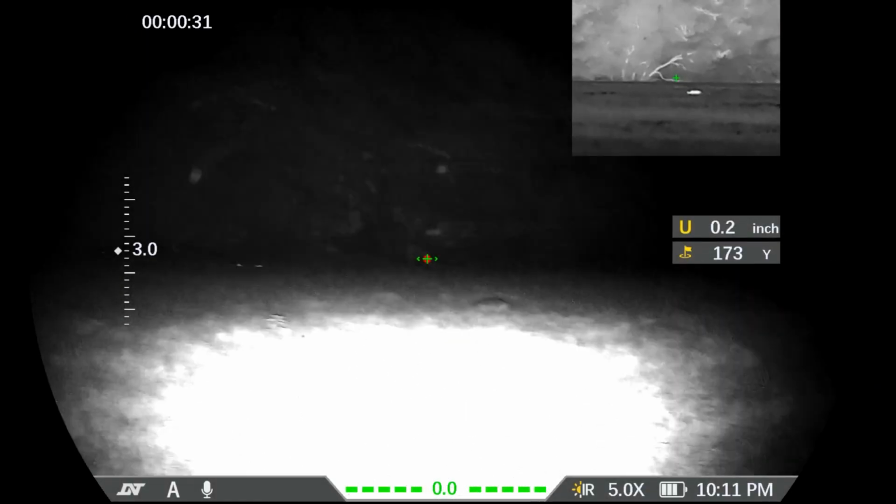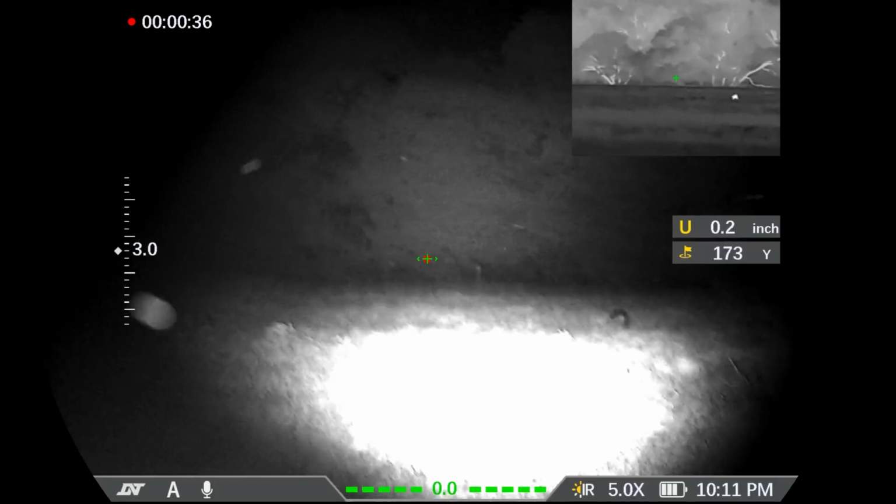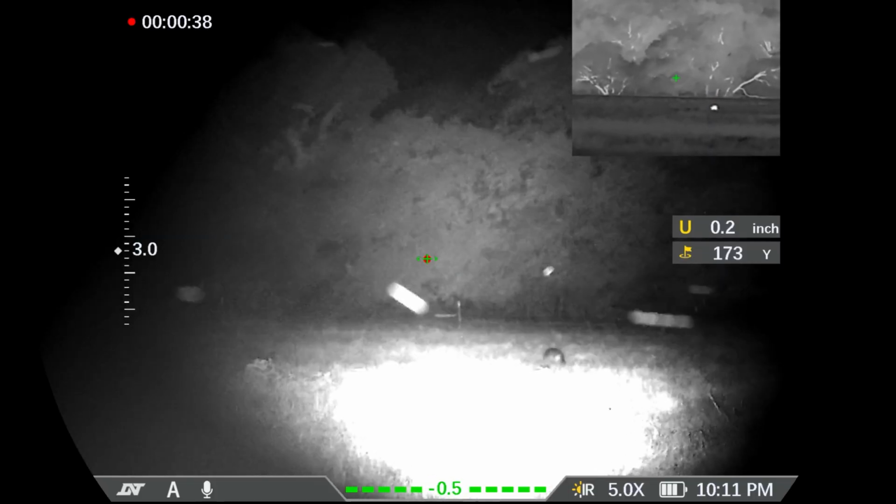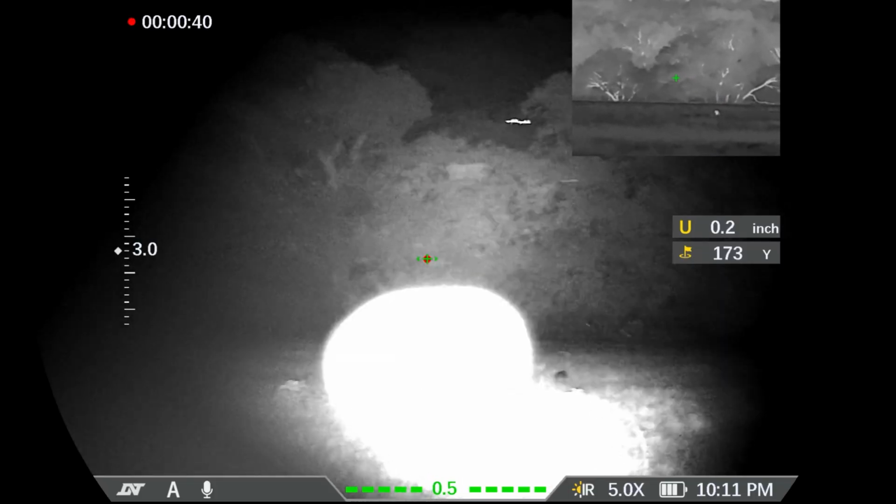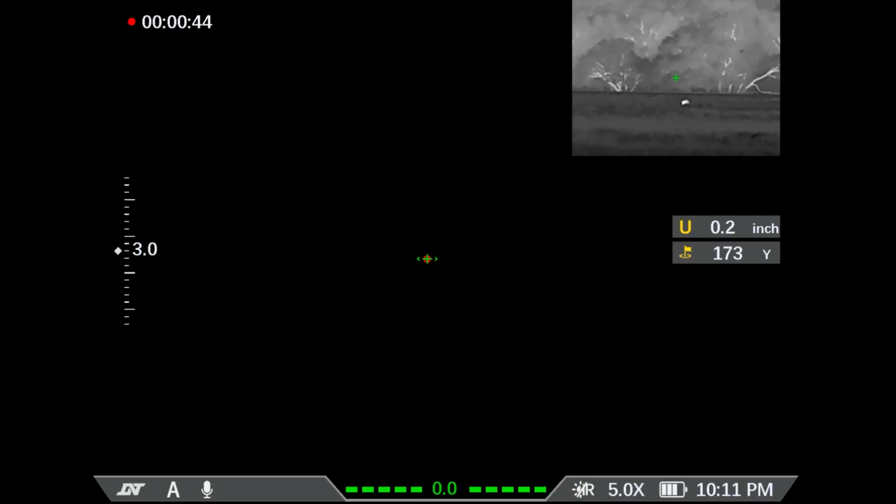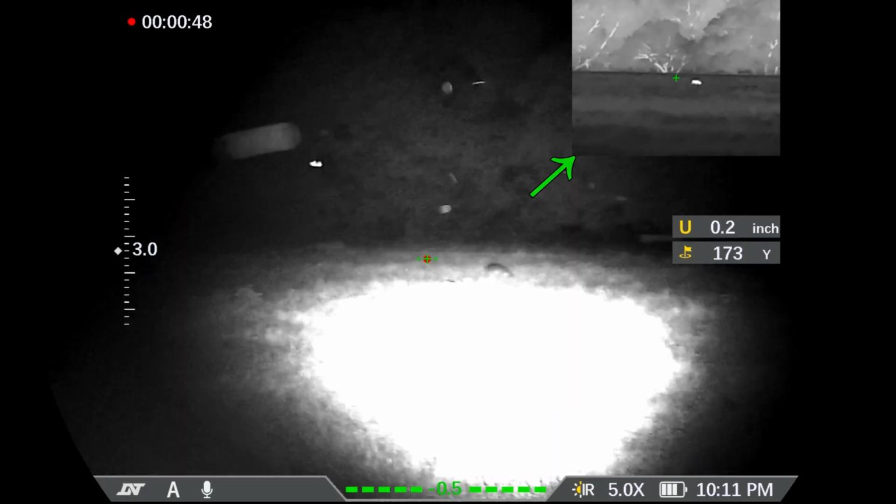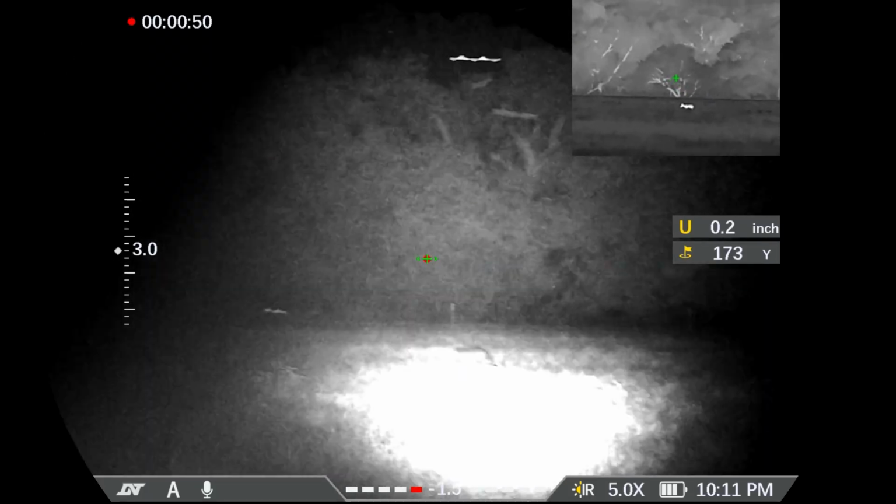Here I've switched over to digital night vision with thermal in the corner, and digital night vision with the IR illuminator is way over illuminating the target. A lot of reflectiveness, and I'm getting a lot of light reflected back, so this would be a good time that if I was going to be shooting at the coyote, I'd probably want to do it on thermal and not on digital night vision. That's one of the beauties of using a ThermNight.